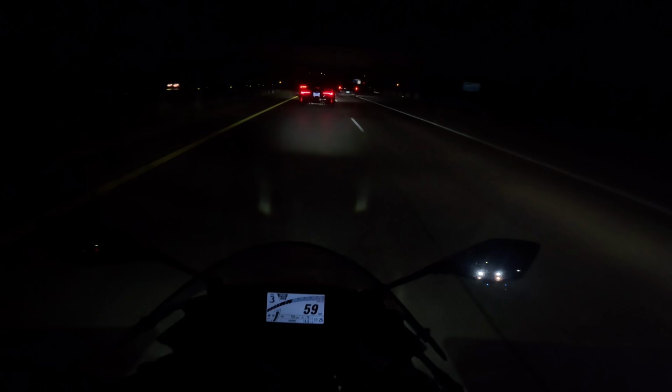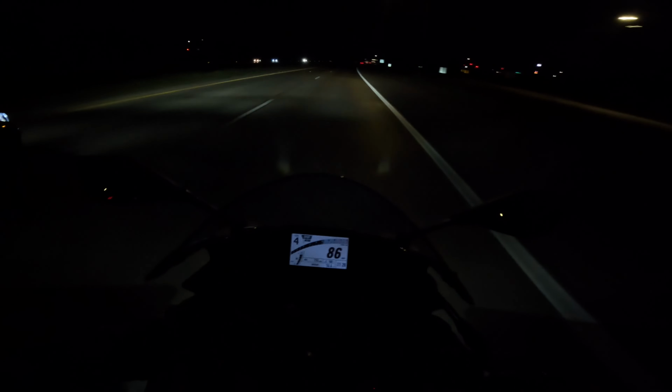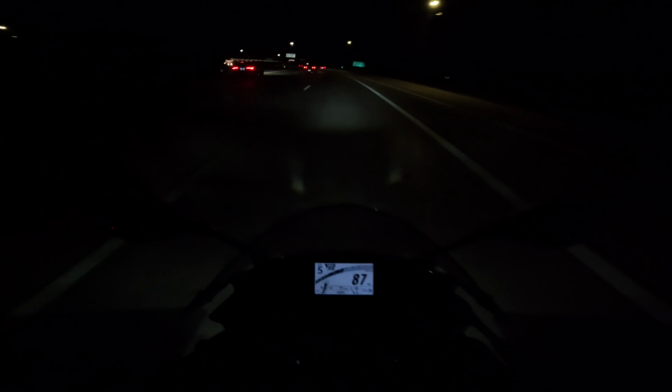I'm gonna judge by her taillights if there's any bumps up ahead. Like, don't get me wrong, that shit's fucking fast.